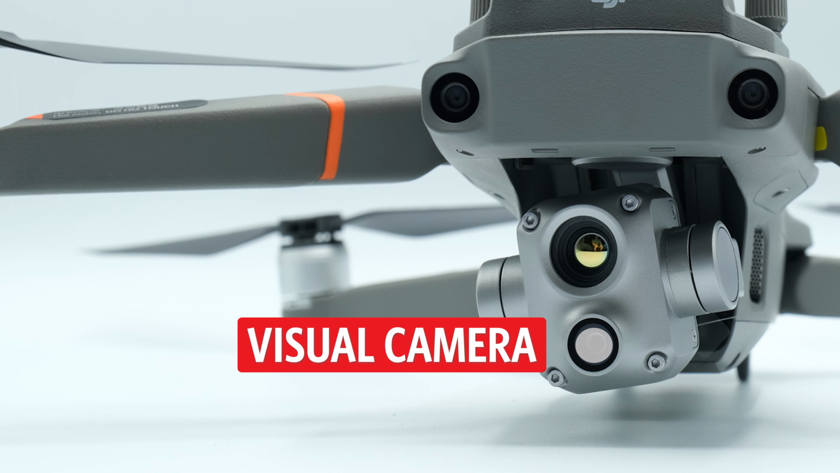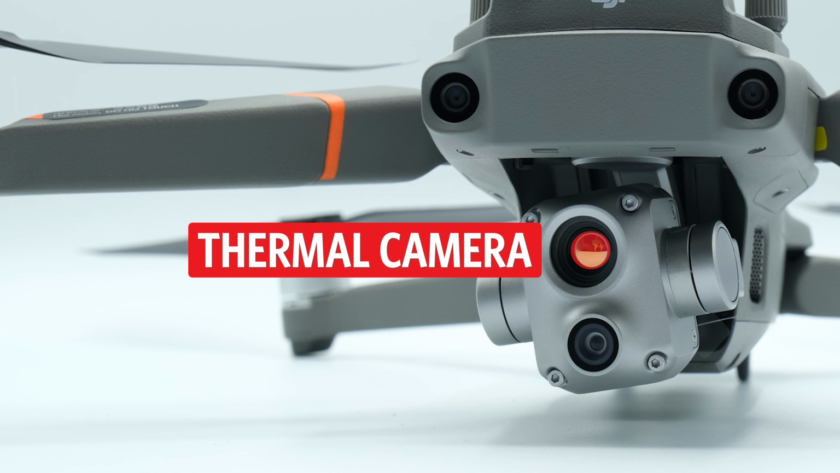This makes the drone a little easier to use for new pilots, I feel, as most industrial uses for this drone are more than taken care of in camera without the need to learn how to adjust exposure on each photo or video. We'll go over the features of this camera more in future videos, but for now, let's move on to the thermal camera.